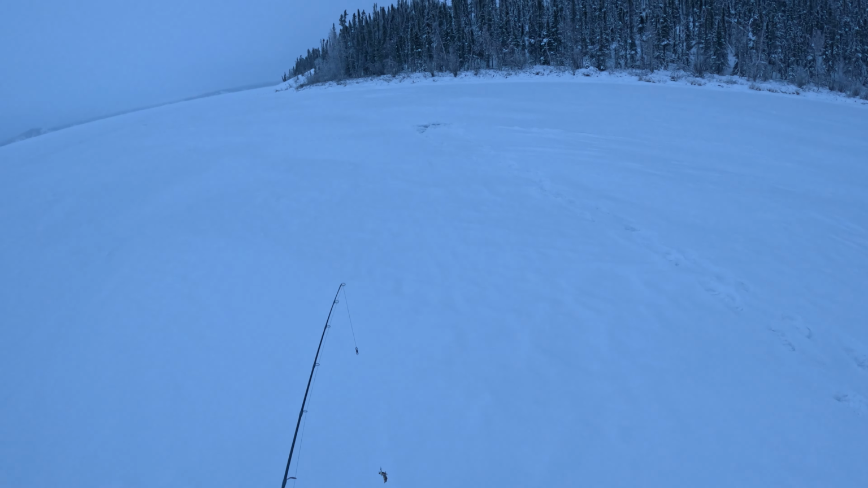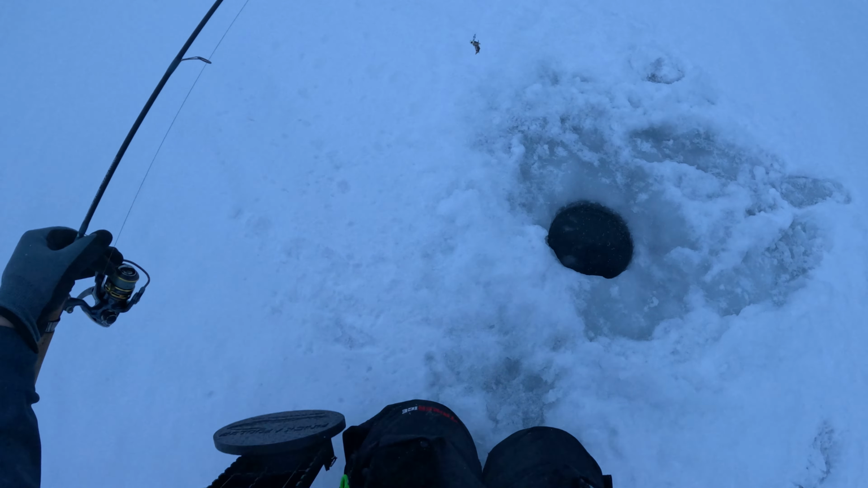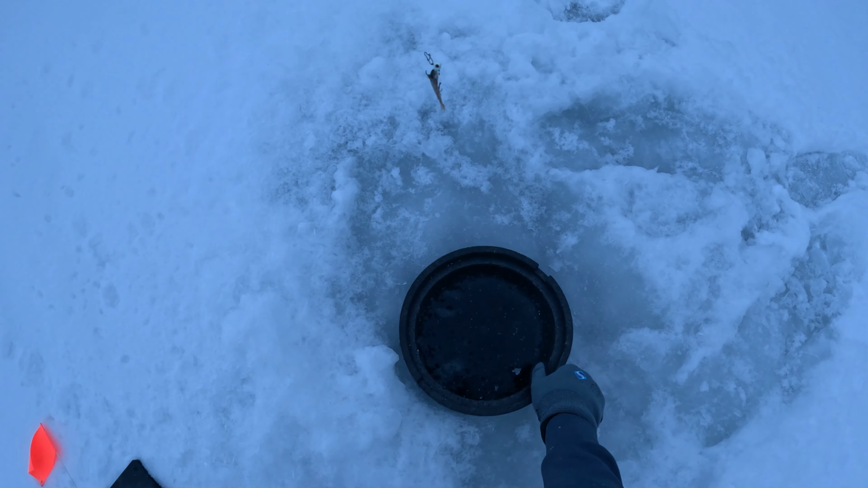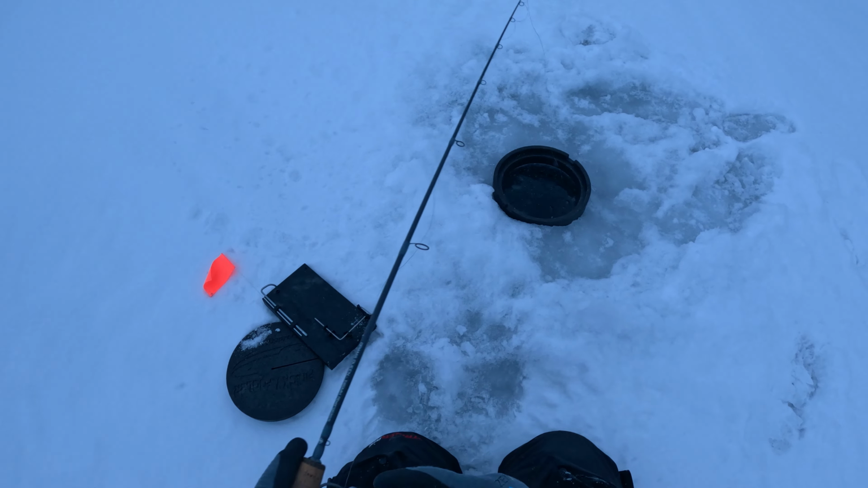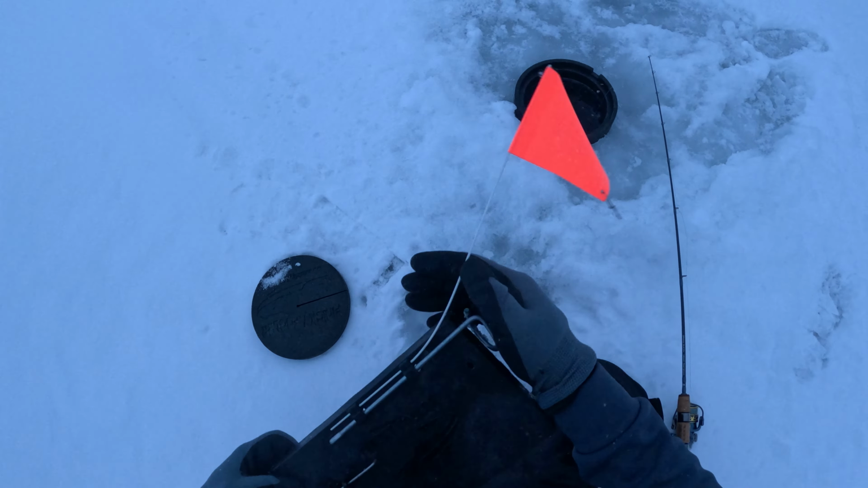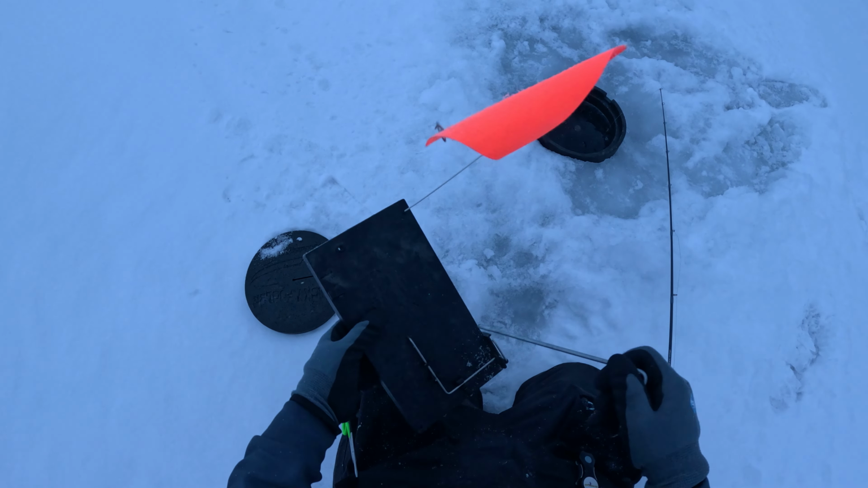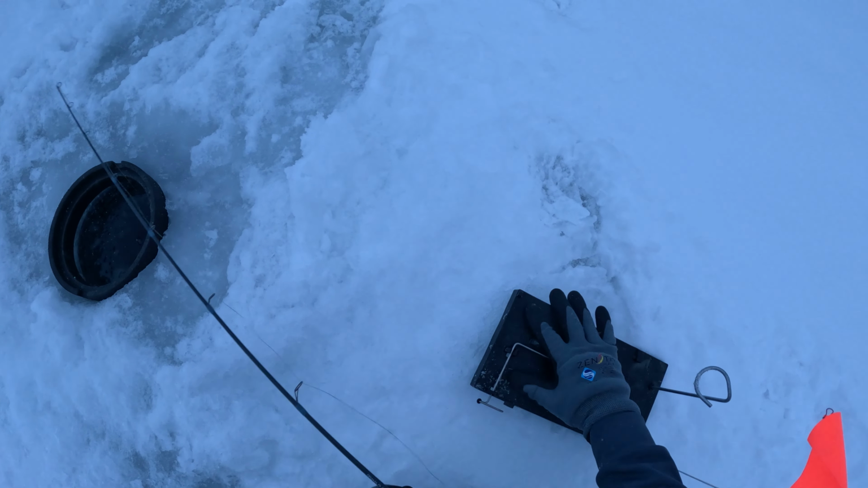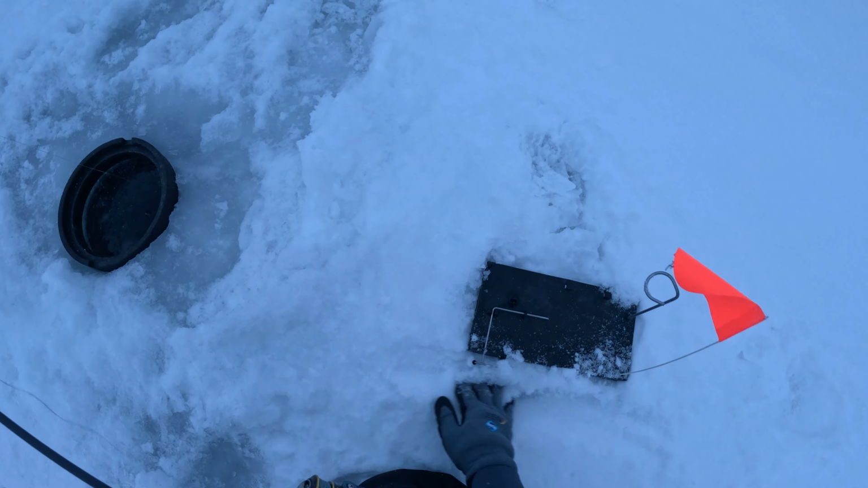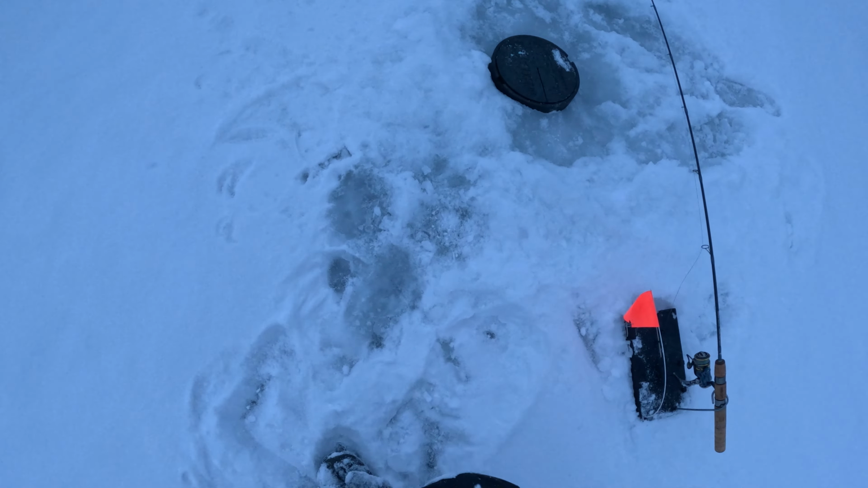Okay, let's go. First tip up of the day. I'm gonna raise it like 20 feet, maybe 10 or so. This guy down, down he goes. Get the tip up ready. Man, I love these units. Boom, set. And it's so warm.